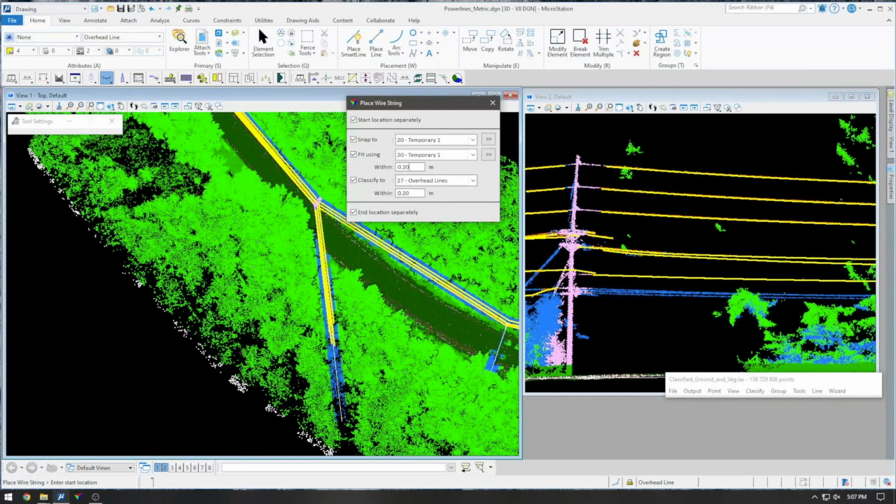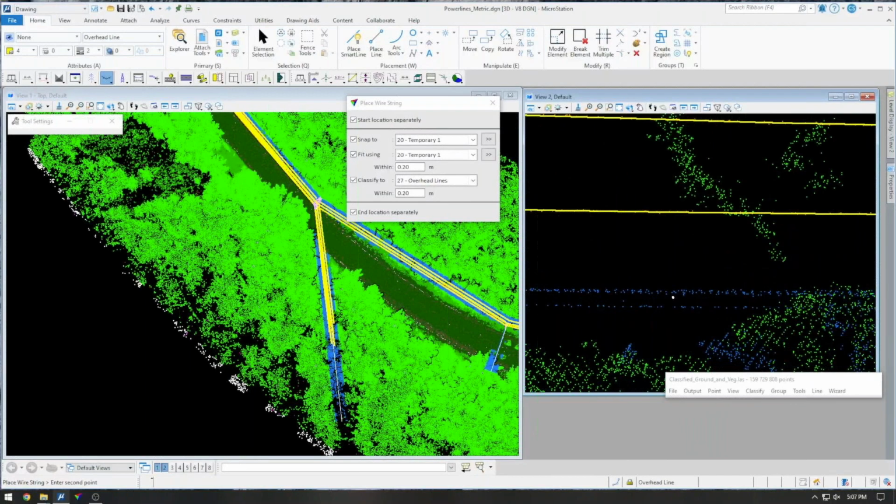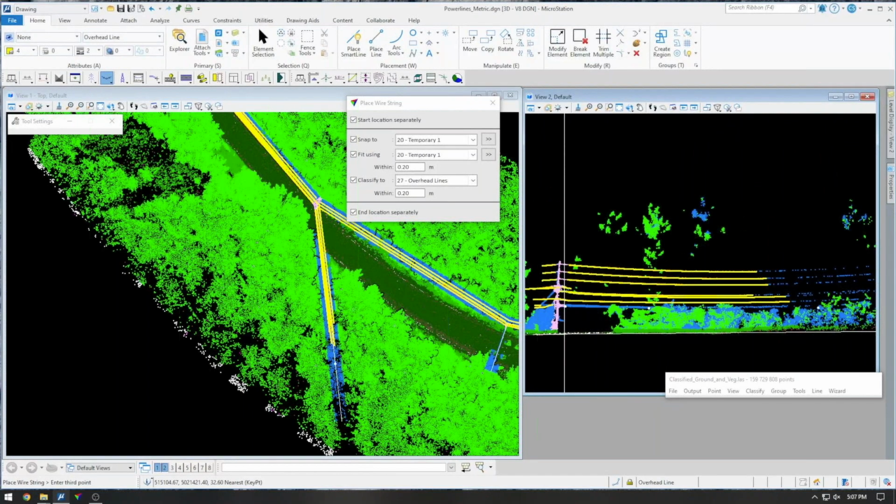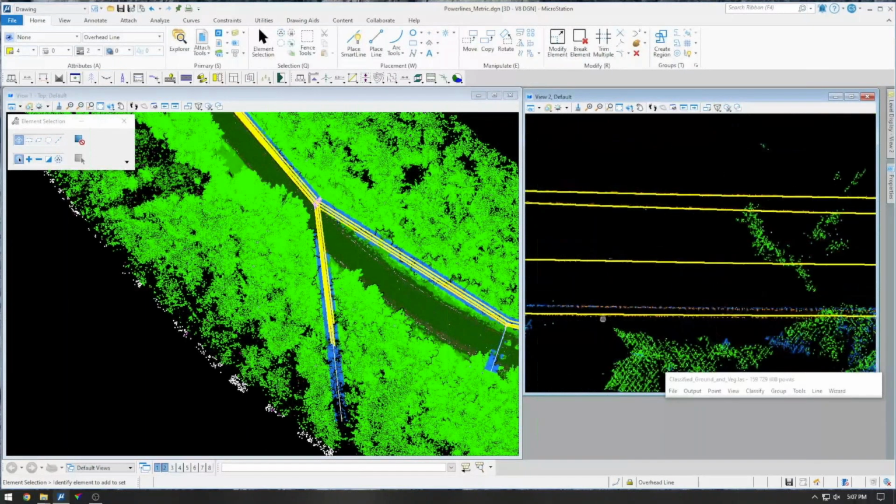But as you can see, some of these side ones where the data might not have been as dense or the lines are very close together, it missed a couple. But with just a few clicks, you can go in and specify the line location, and it will classify the points and create a vector.